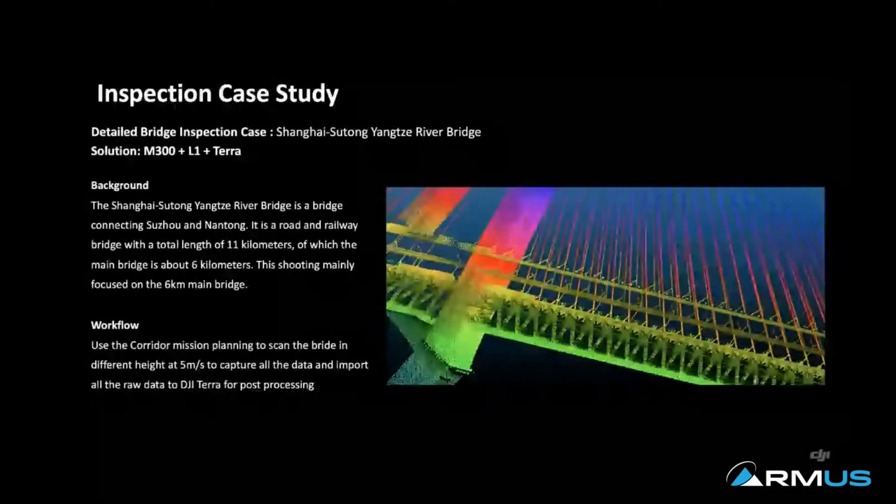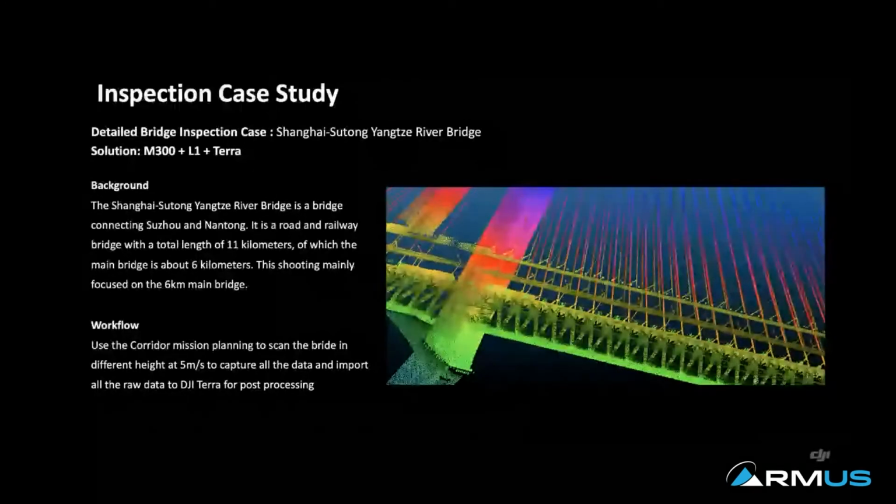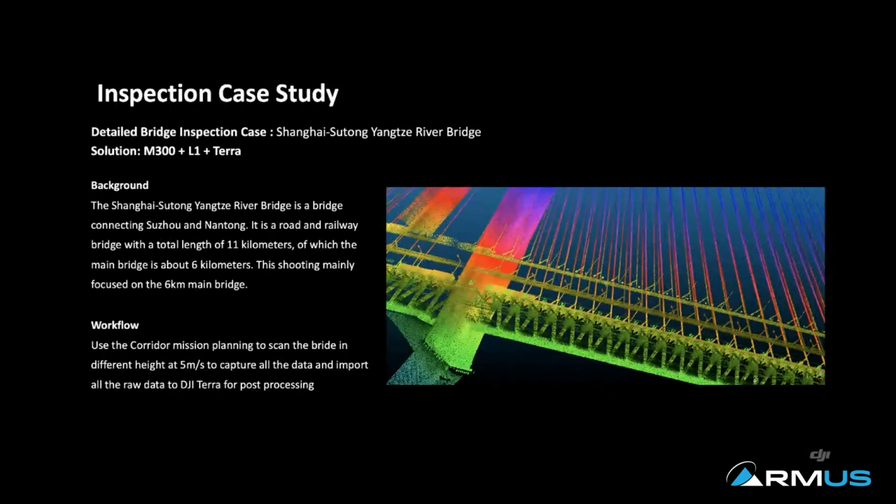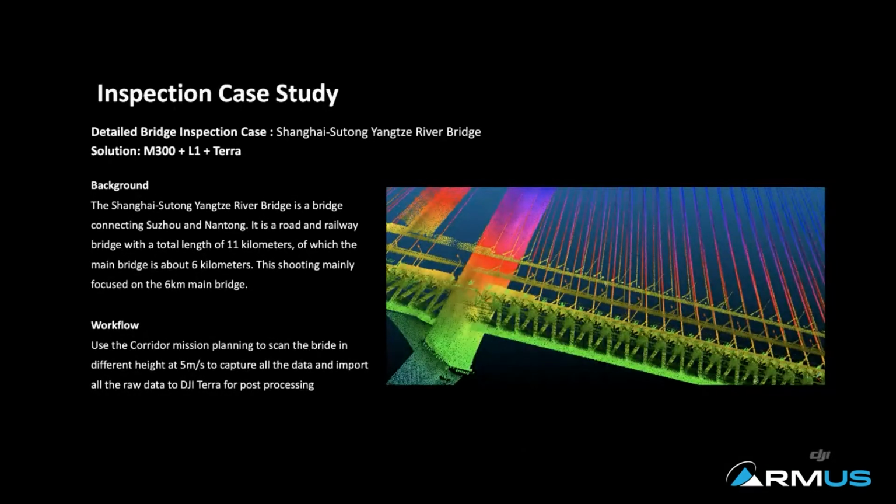Another use case is inspection work, and using LiDAR for inspection work is extremely easy because you no longer need to process the data like in photogrammetry. The point clouds are captured directly from the sensor, as I mentioned. So all you need to do is output and convert to the format you want. That's it. No more processing work needed.